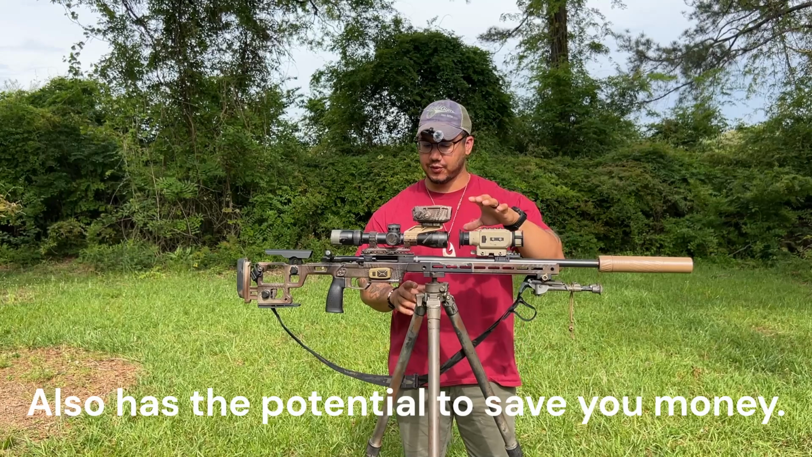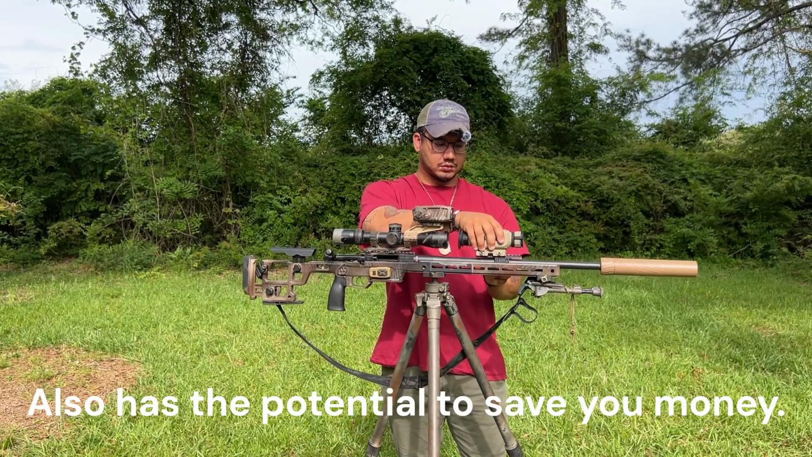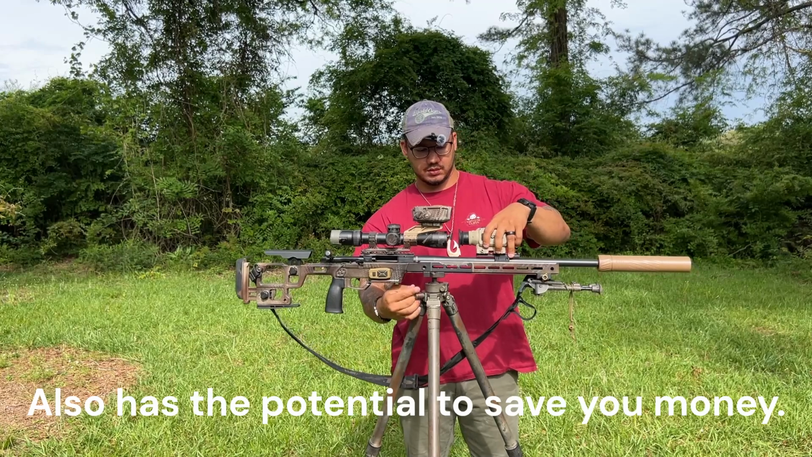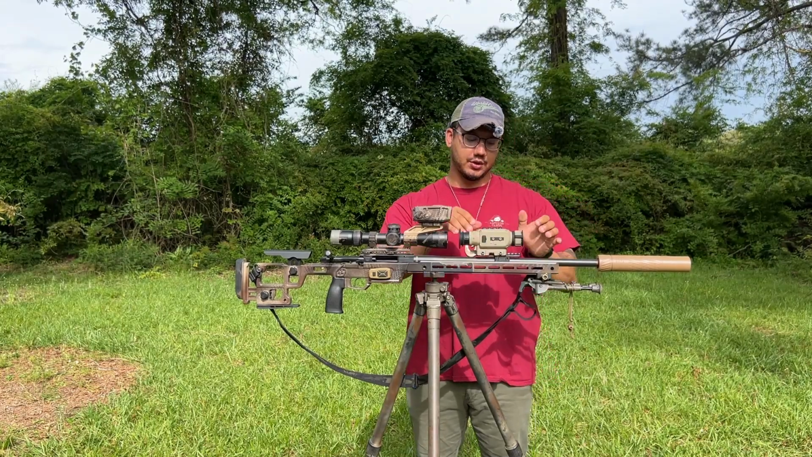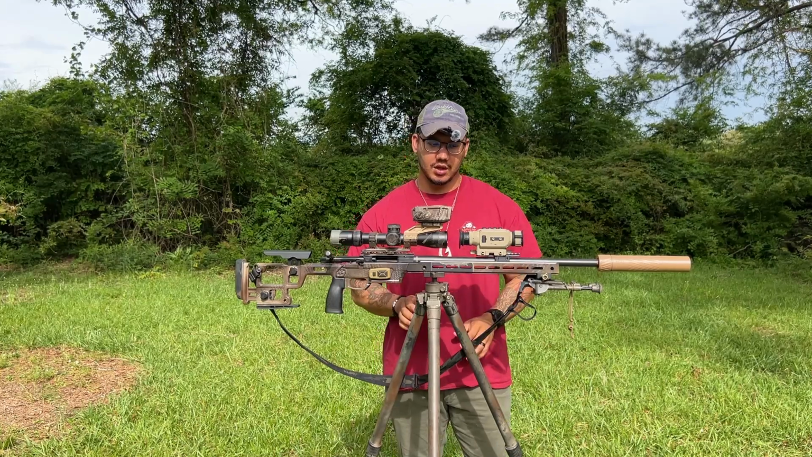This just goes right in front of your day optic. Boom. Push it forward the same way you would when you're mounting your scope, and boom.